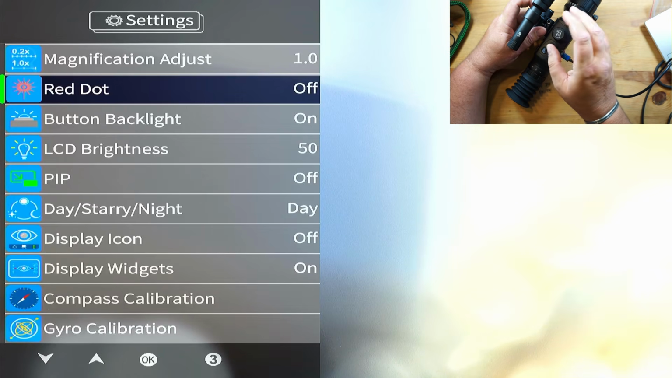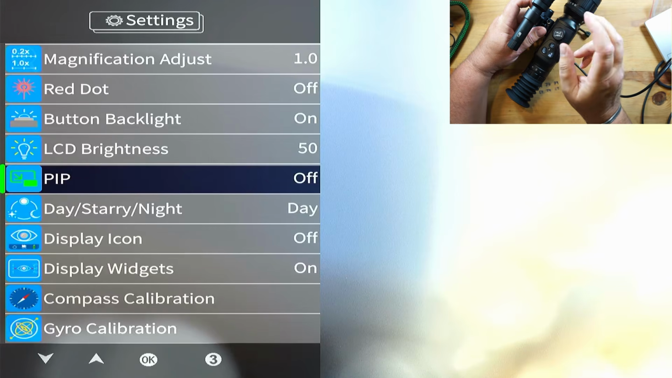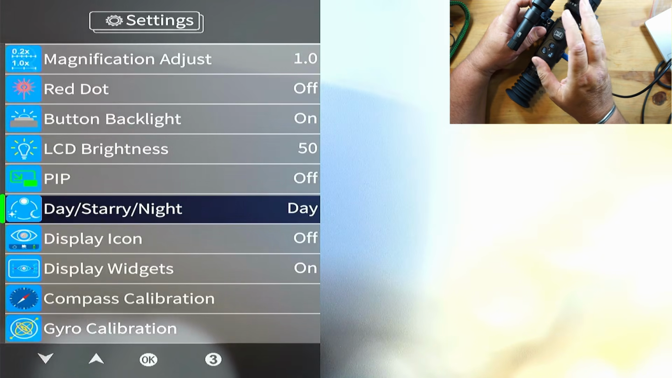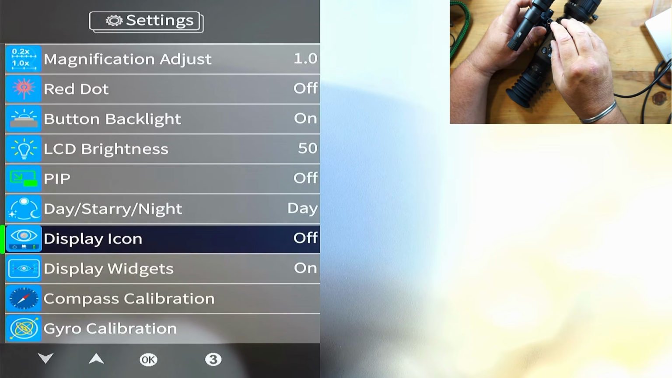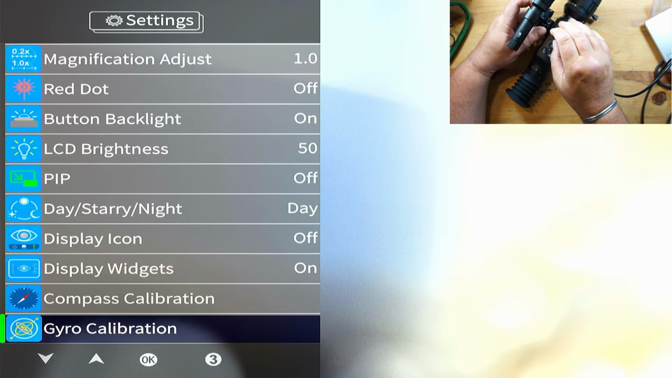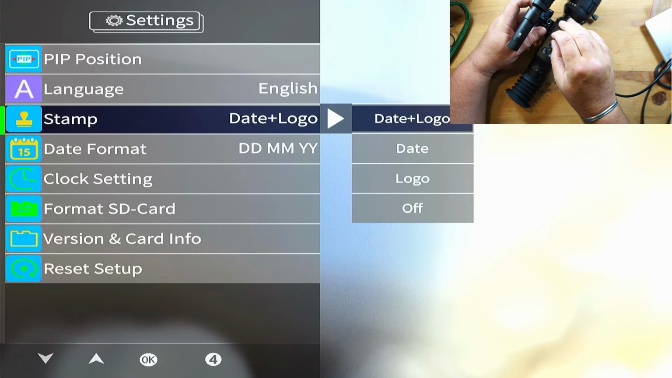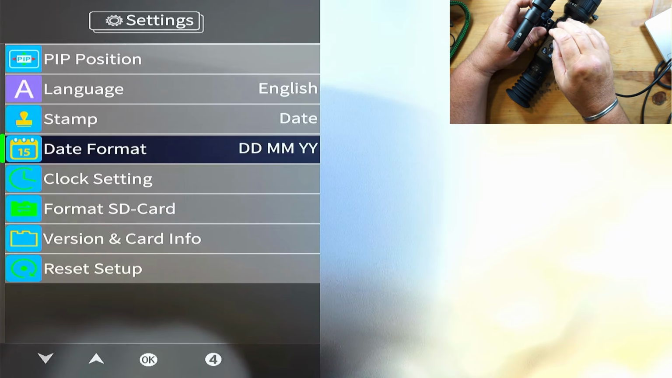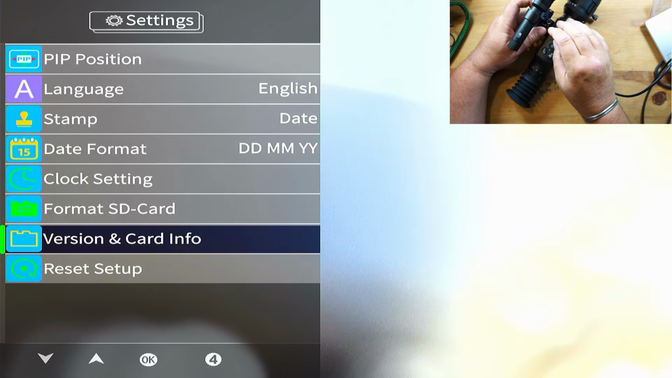Magnification adjust, red dot, you can have it on and off. Button backlight, LCD brightness. PIP, picture in picture. Day, starry or night. Apparently the starry one's not so good, but the day is pretty good and the night time's supposed to be really good. Display icon, no. Display widgets on. Compass calibration, gyro calibration, pip position, language, stamp, date and logo, or just date. I'm just going to go for the date. Date format, we have it in days, months and years. Clock setting, format your SD card.